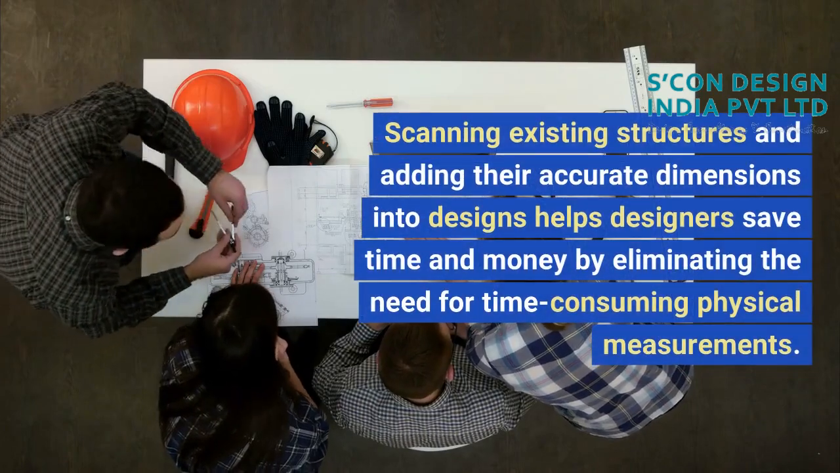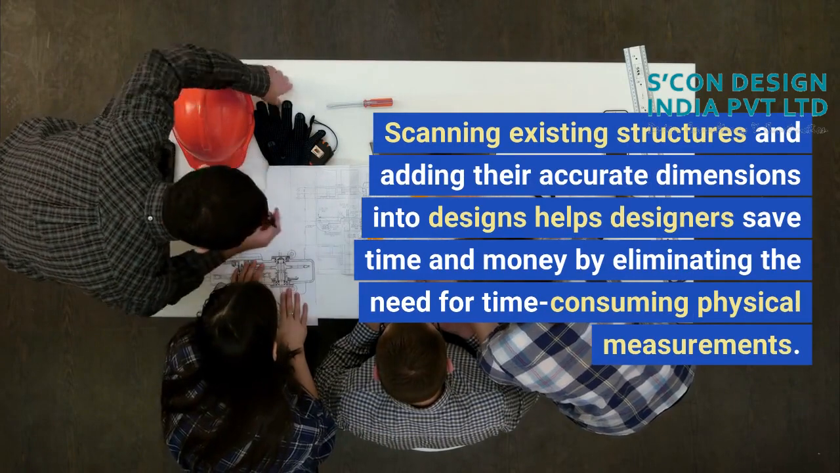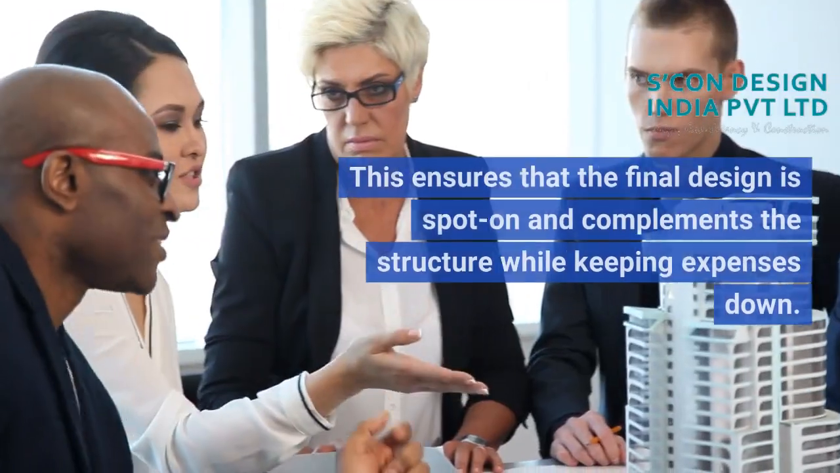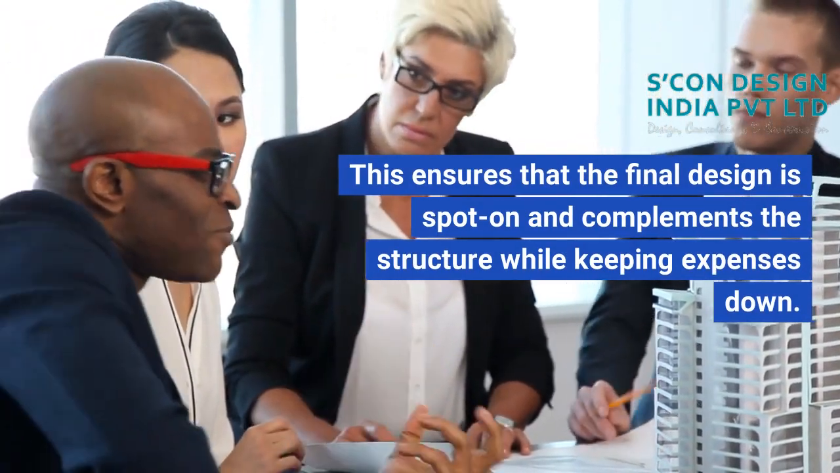Scanning existing structures and adding their accurate dimensions into designs helps designers save time and money by eliminating the need for time-consuming physical measurements. This ensures that the final design is spot on and complements the structure while keeping expenses down.